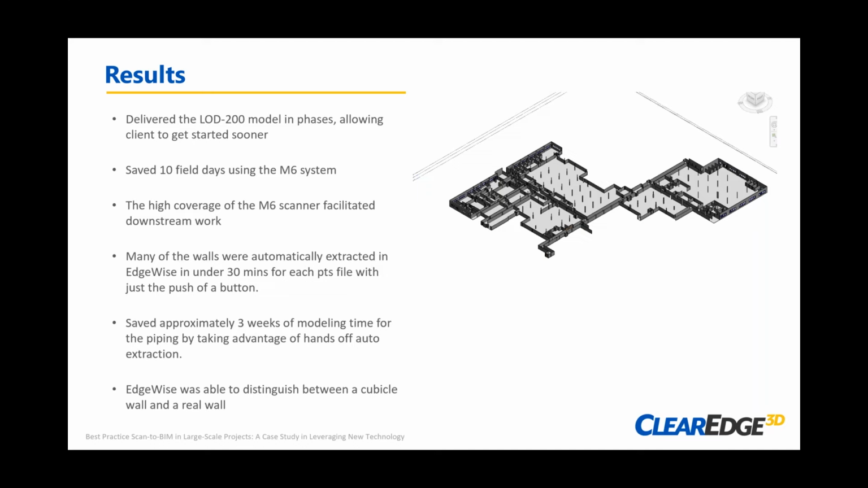As far as the modeling time, as opposed to what I'll call a manual extraction, going in Revit and doing some tracing of the point cloud, we estimated that we would have saved approximately 3 weeks of labor time by leveraging the hands-off auto extraction, and then also doing that wall and pipe cleanup, being able to keep lots of folks productive and contributing to the success of this project.